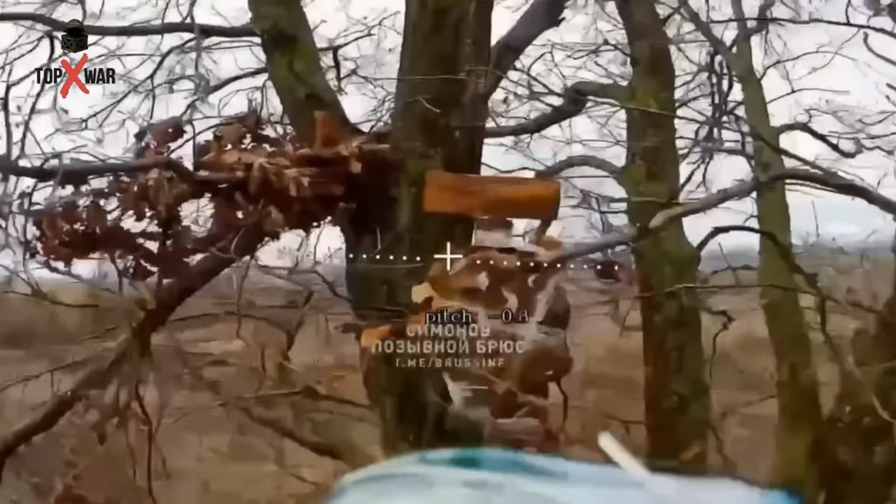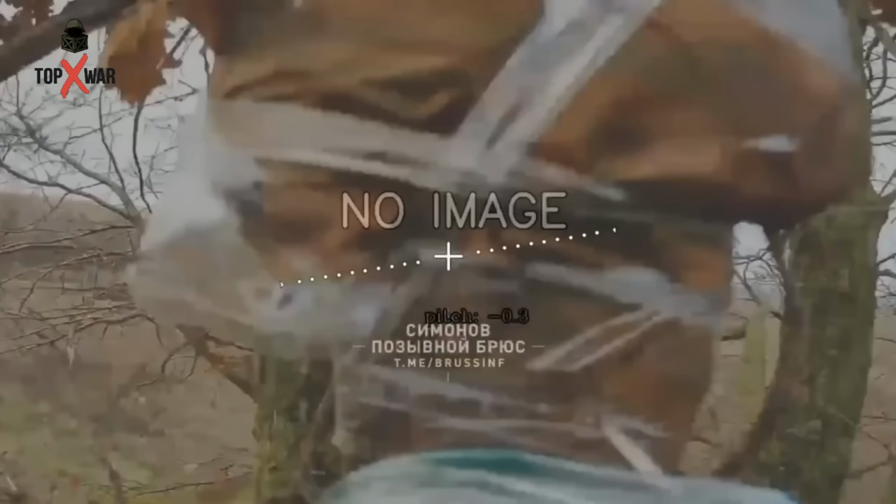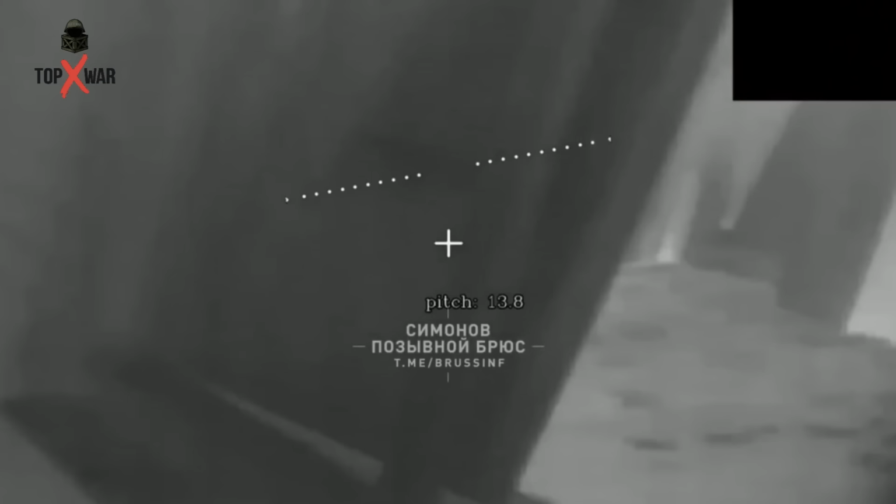These strikes are part of a coordinated effort to reduce enemy capabilities, targeting command posts, ammunition depots, and fortified positions. The operations combine reconnaissance, artillery, and FPV drone strikes, allowing Russian forces to neutralize high-value assets while maintaining pressure across the sector. Video evidence shows destroyed equipment and disrupted enemy formations, illustrating how modern battlefield technology and tactical coordination continue to shape frontline dynamics in Kupiansk.